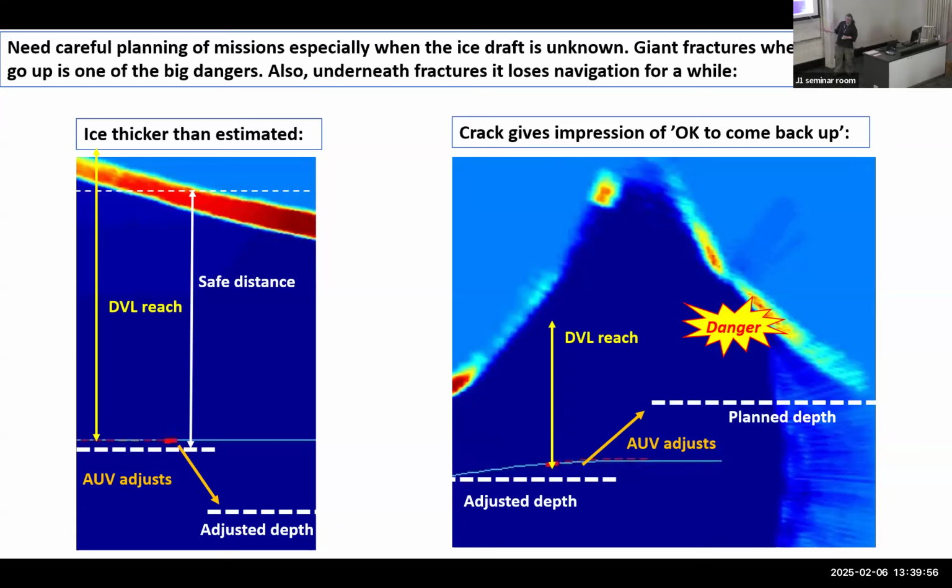And then if there's a fracture, it will feel that it's clear to come back up, and then it adjusts back up. It can be a bit tricky because some of these fractures are a kilometer wide, but some are only 200 meters or so. If it's adjusting up, it can be sort of stuck, not being able to dive down.